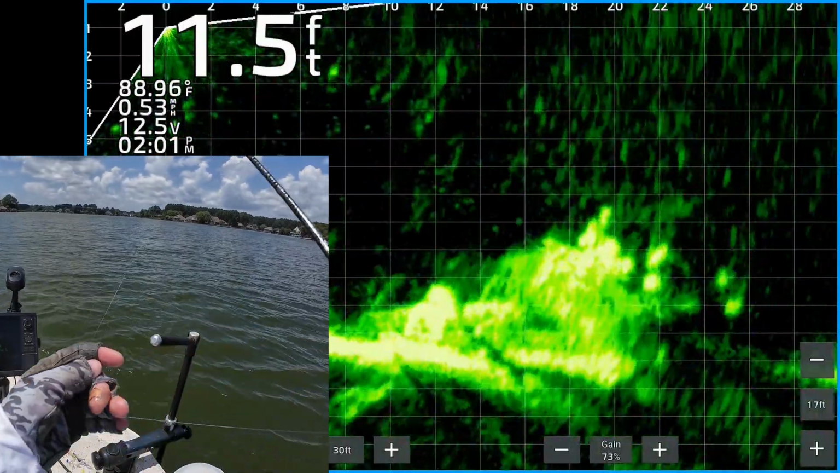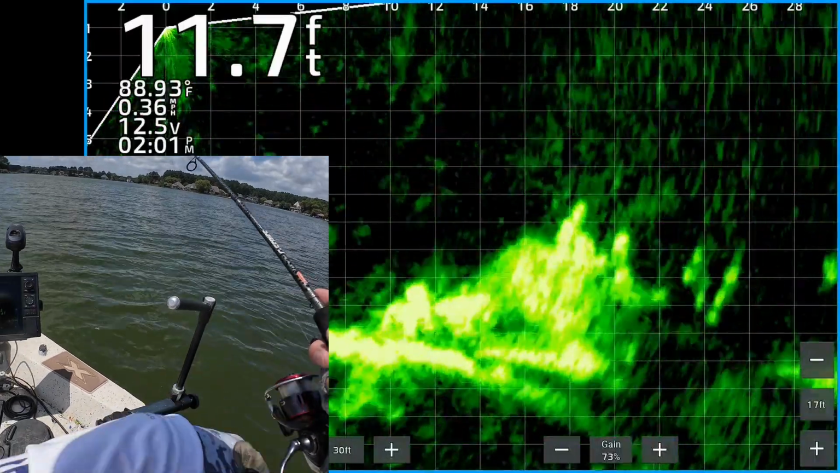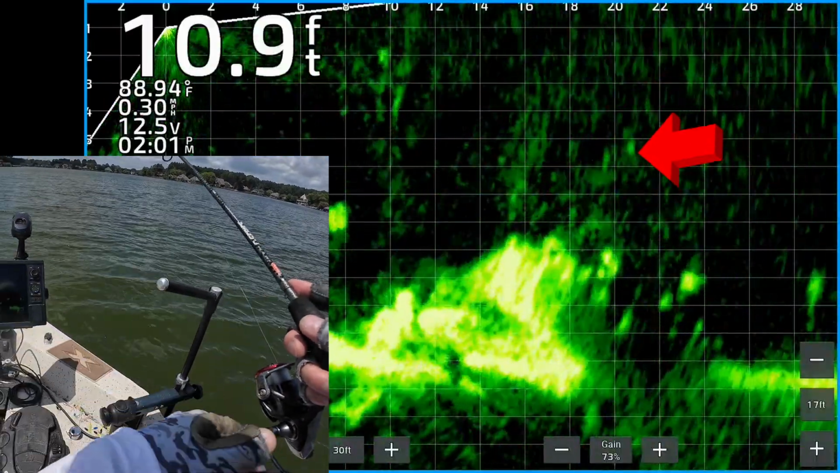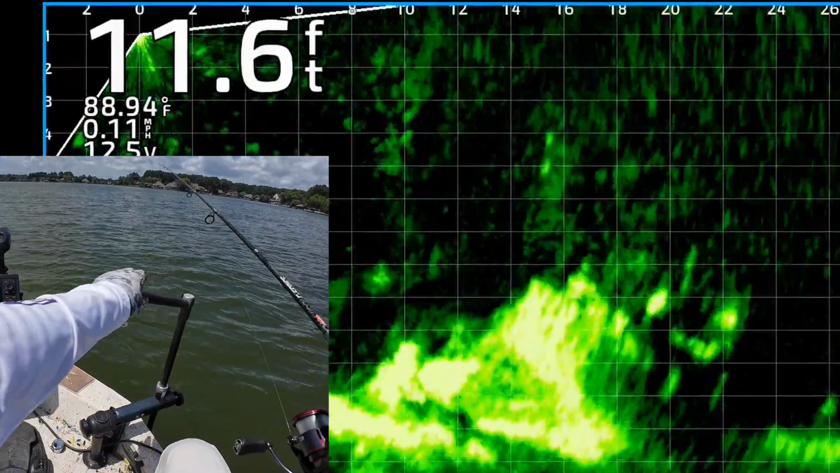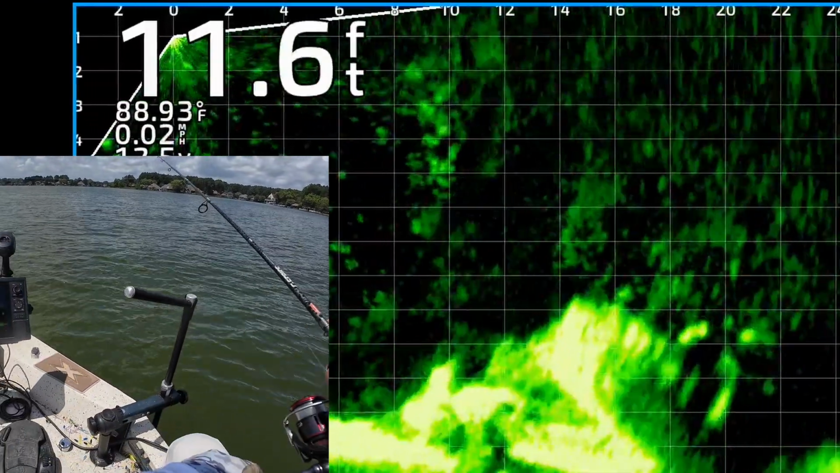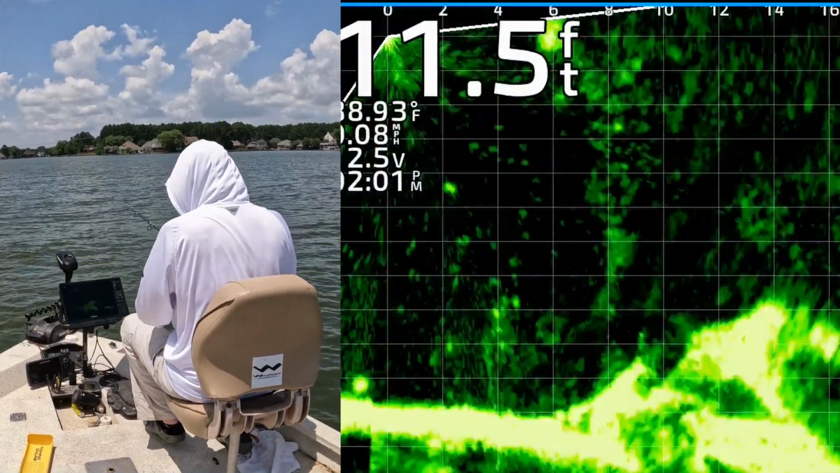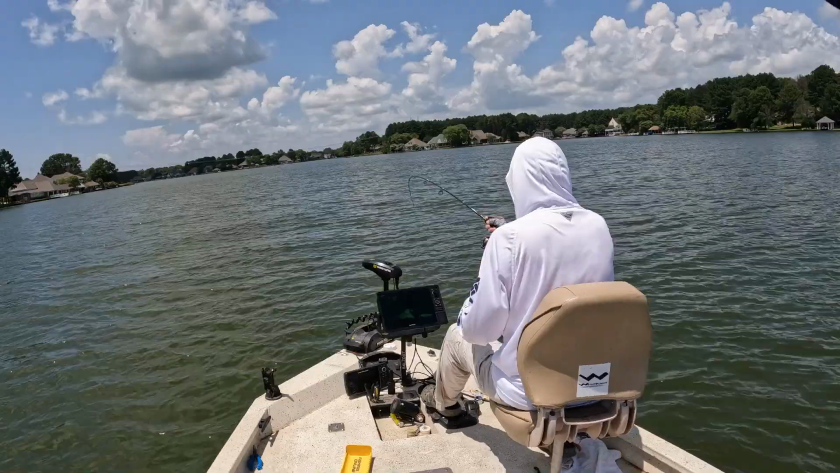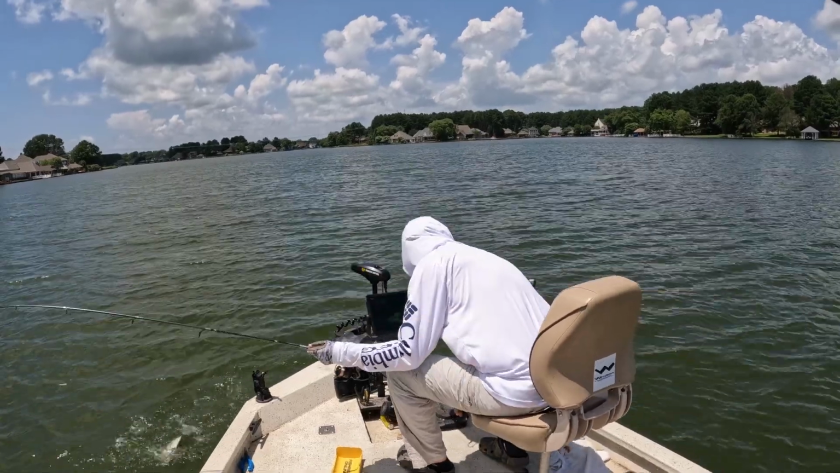Okay, I moved on to another brush pile. Looks like there's a bunch of fish sitting on top of that. And there's my jig and weight dropping down to him. And one of them's about to hit it. He did not waste any time. He's got it right there. Got that one. Oh my goodness, he's a good one.